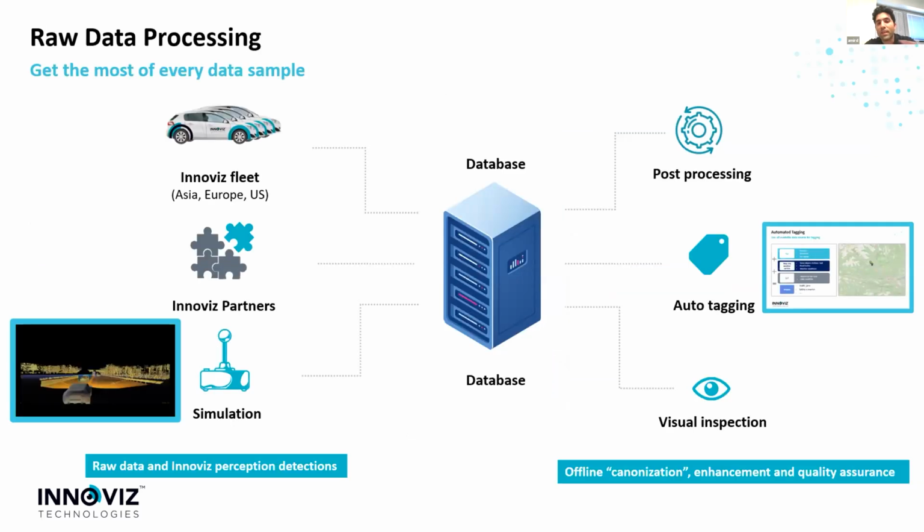Okay, so now I'm going to get a little bit deeper into the Innoviz data pipeline. The first thing to look at is the different data sources that Innoviz uses, which I think are really common to any other autonomous vehicle perception company. The Innoviz fleet is an important data source, but it's not the only one. Innoviz is tier 2, which means Innoviz sells the LiDAR and perception to a tier 1, which ends up selling the entire system to the OEM, the car maker.